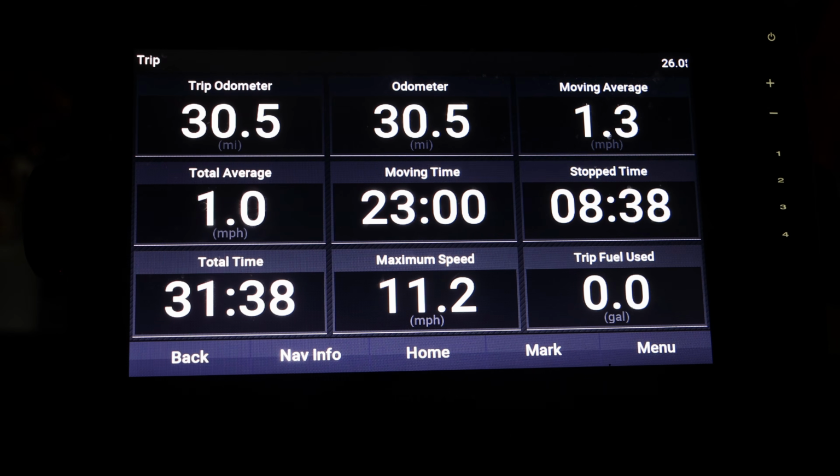But right here is trip, and you can see how far you've gone, your odometer, your moving average, your total average, moving time, your stop time, total time, maximum speed, and trip fuel used. And I'm happy that I don't have to use any fuel for my kayak. Big plus, so I always stay at 0.